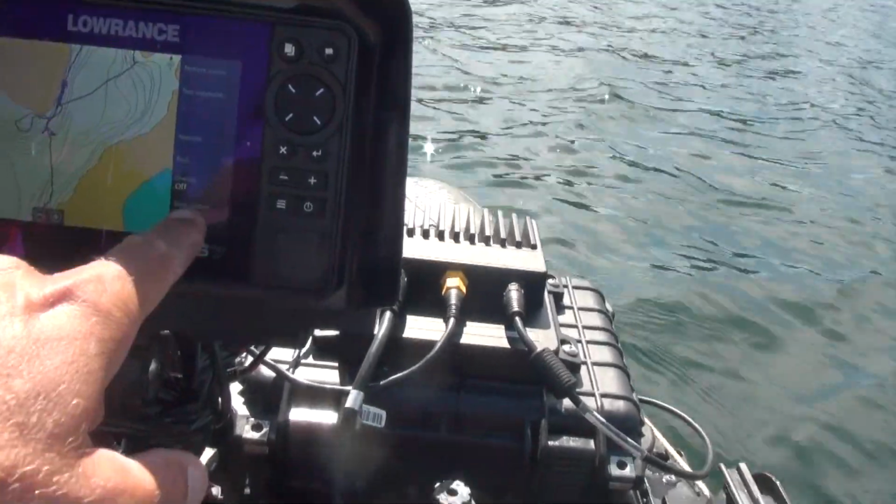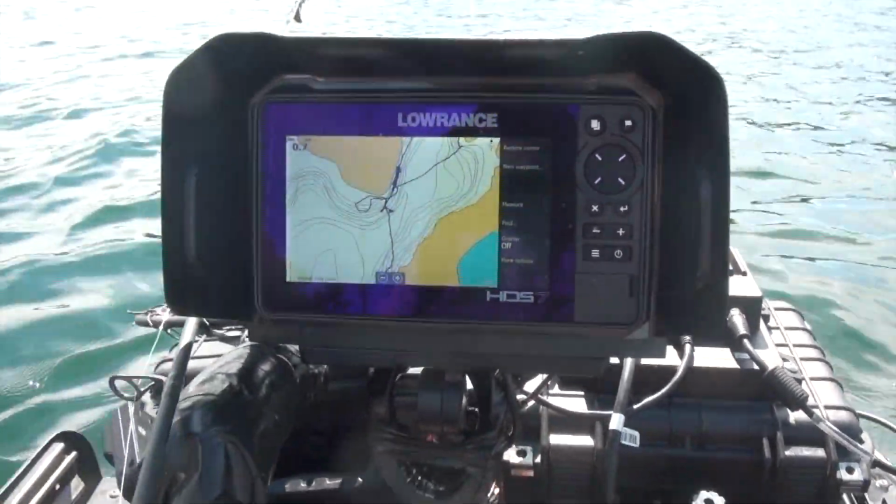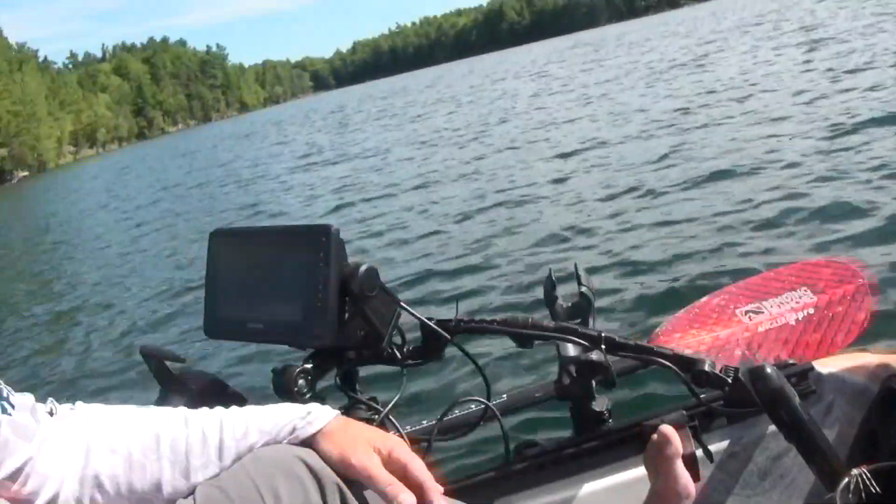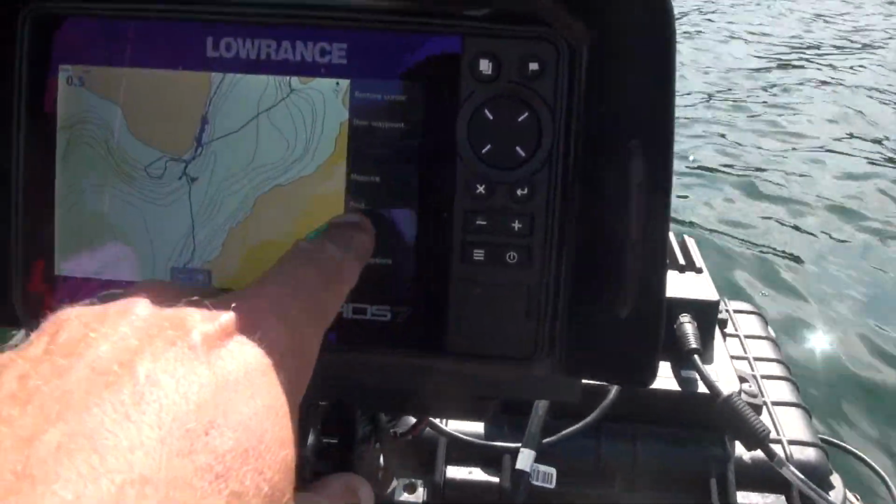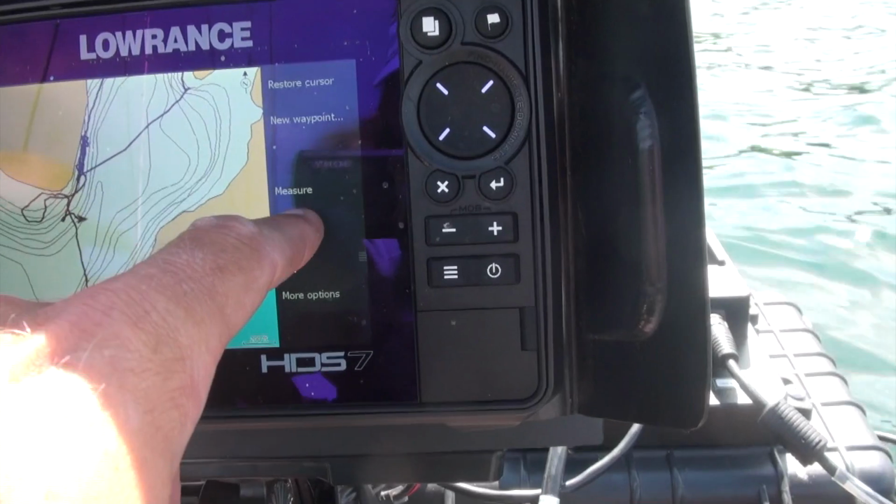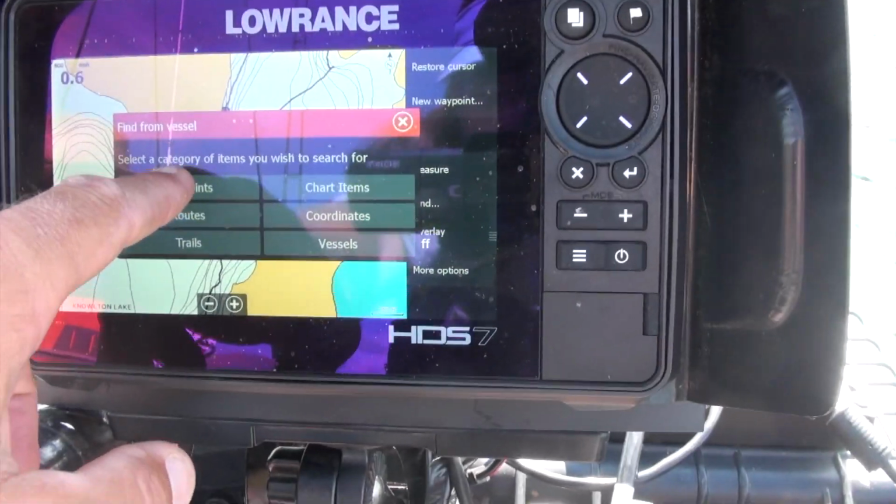The GoTo function is different on each unit. I'm gonna have you get close enough that you can see this. You got a Garmin, you'll figure out the GoTo with it. But basically, I'm going to hit where it says find. All right, waypoints.